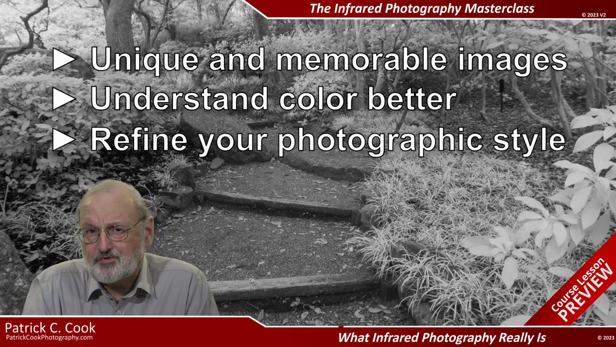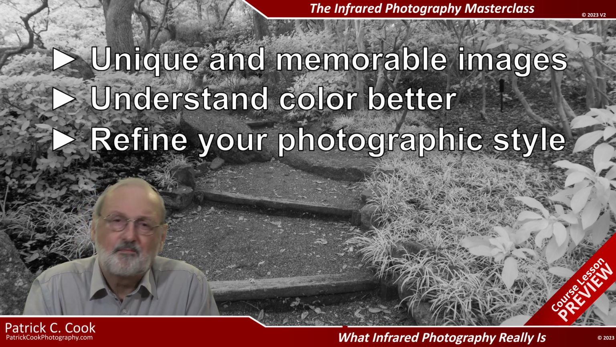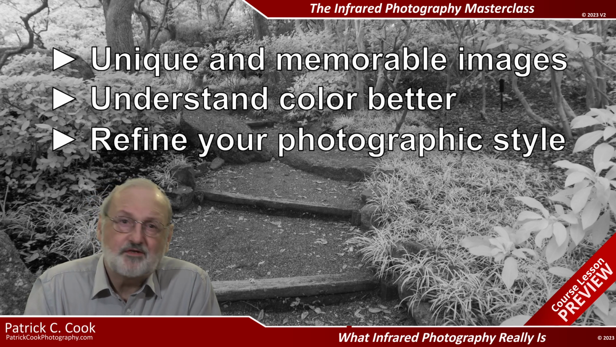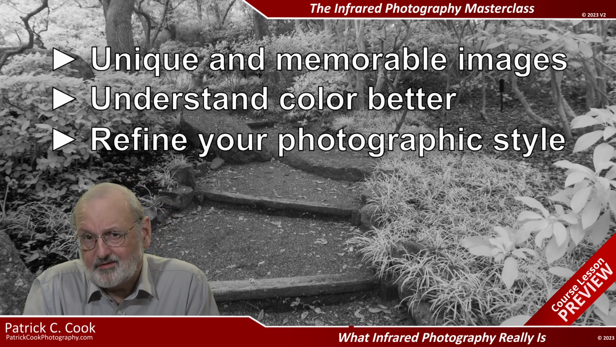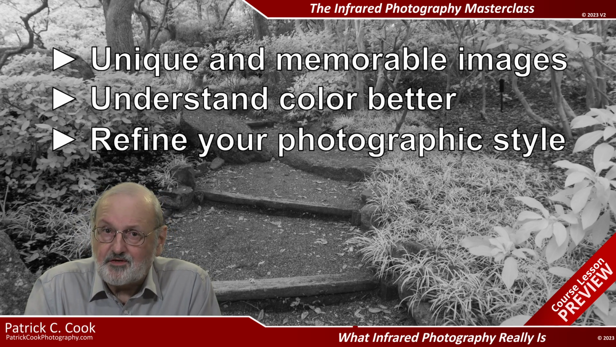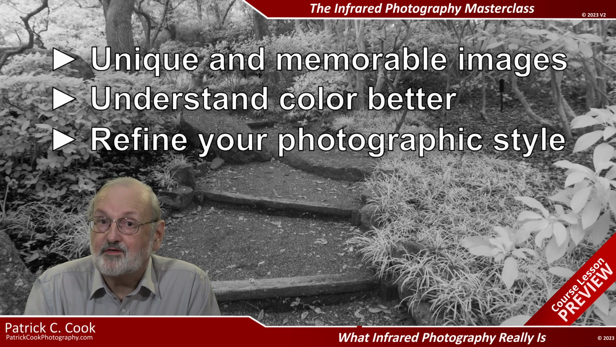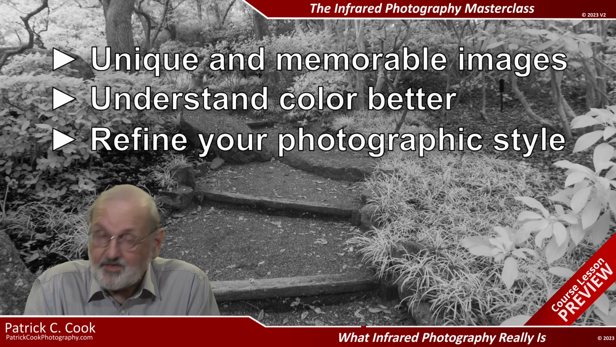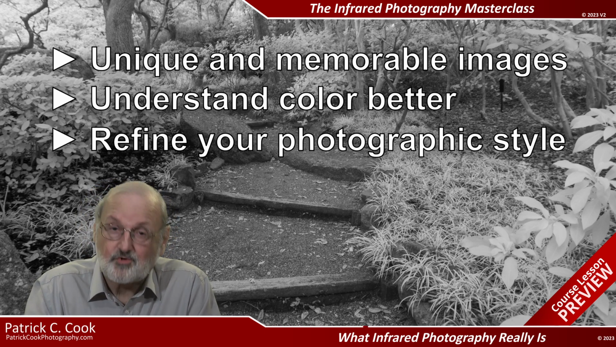And the potential to refine your photographic style is very attractive. These are the benefits that just keep you wanting to keep shooting for infrared. Eventually, the gear that you prefer to take on the photo outing is the camera that you had converted for infrared. At least that's what I've found true for myself.